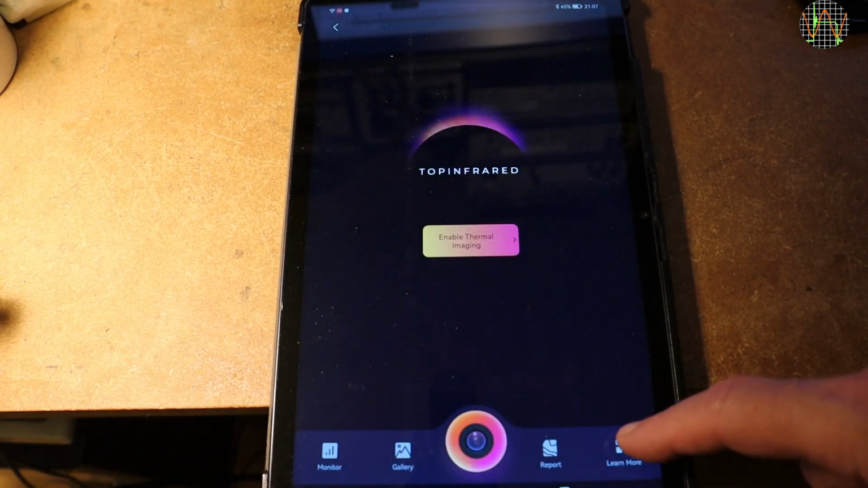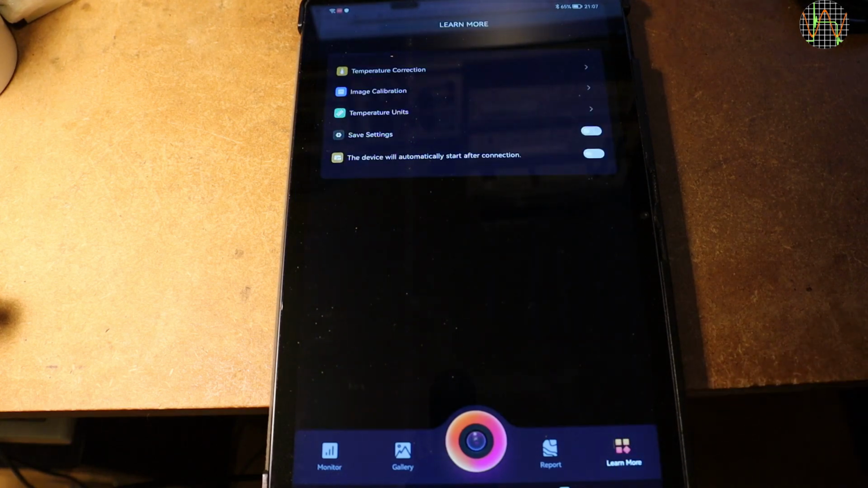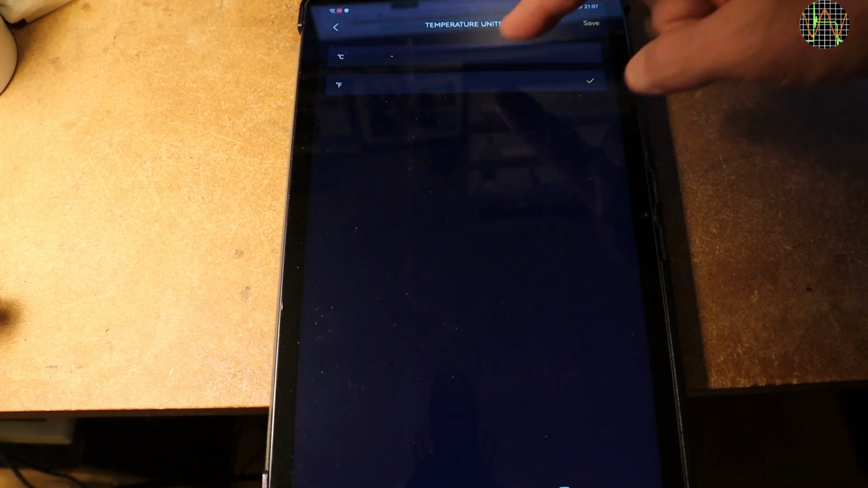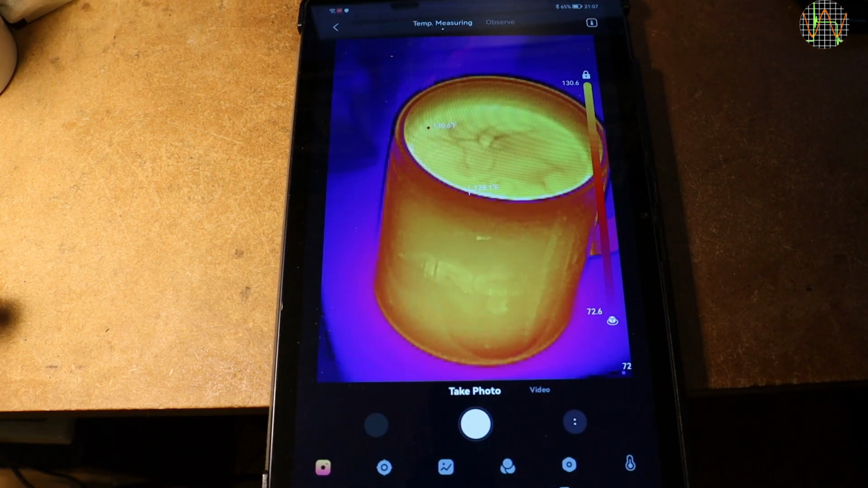If you get out of the actual real-time app and select Learn More at the bottom right, you get this screen, which again is not what I would expect given the name. Firstly, this offers the change from Celsius to Fahrenheit, which is surely what at least some of you would rather see. It works just fine, but sorry, my head works in metric and Celsius, so I will switch back.